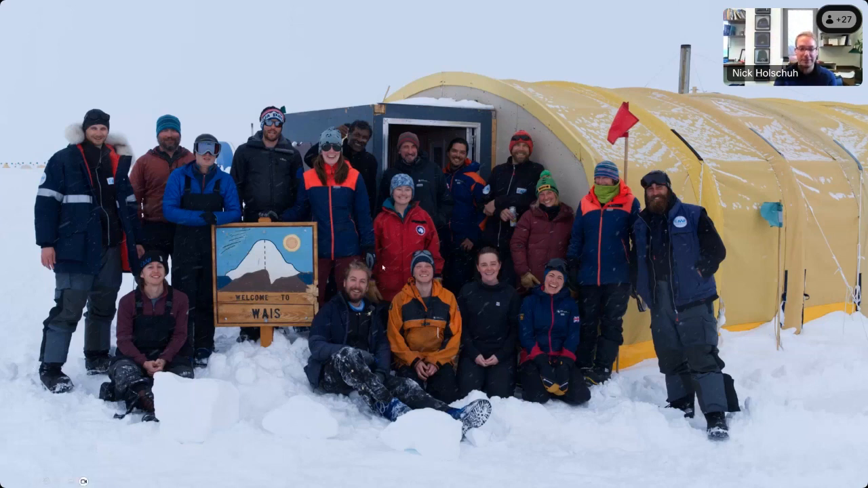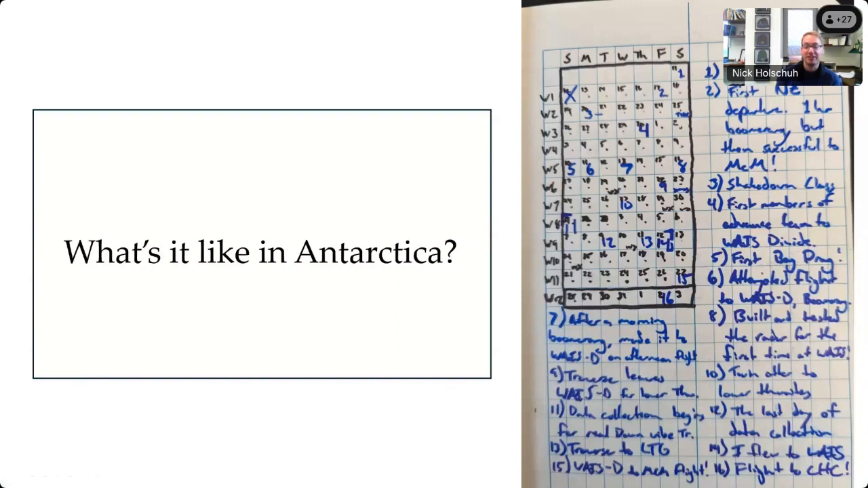This is me, if you couldn't tell. So, to give you a sense of what it's like to collect data in Antarctica, this is just a snapshot from my field book. I was there for 12 weeks. We were not collecting data for 12 weeks. In fact, it took us almost 6 weeks or more to get to where we were trying to go. So it's a logistically intensive process to get to Thwaites Glacier.